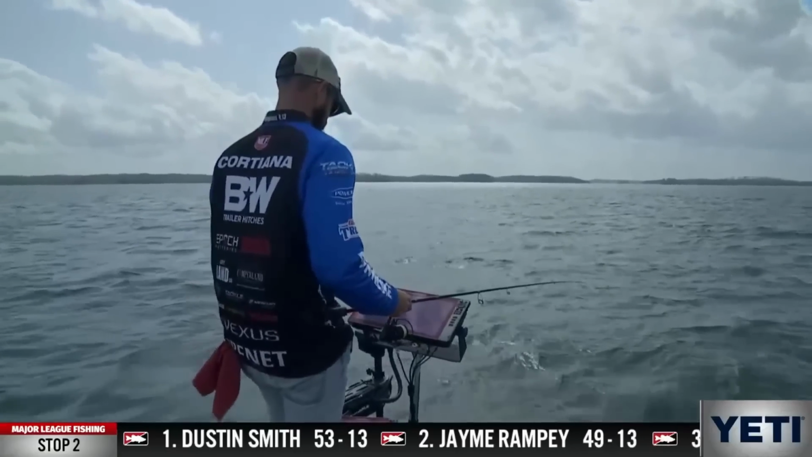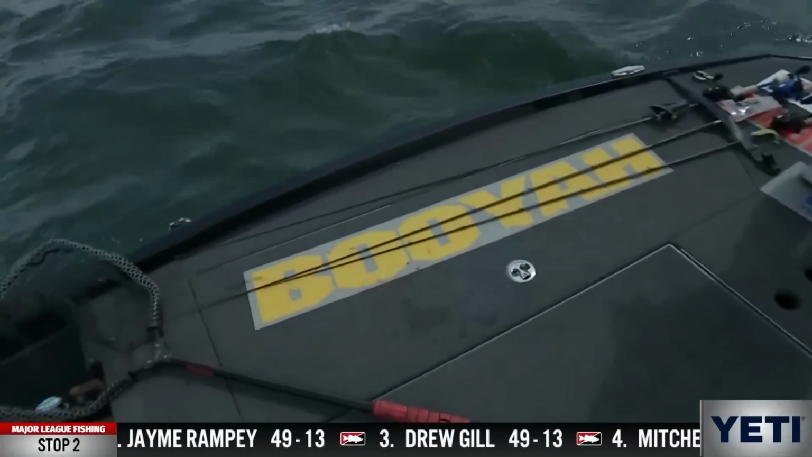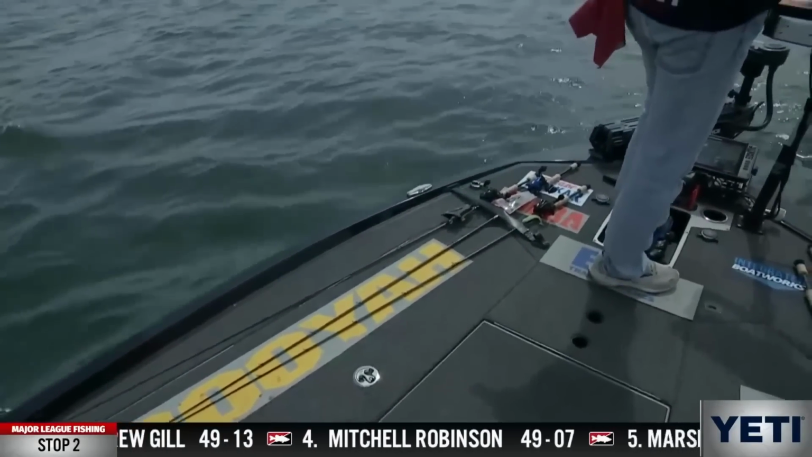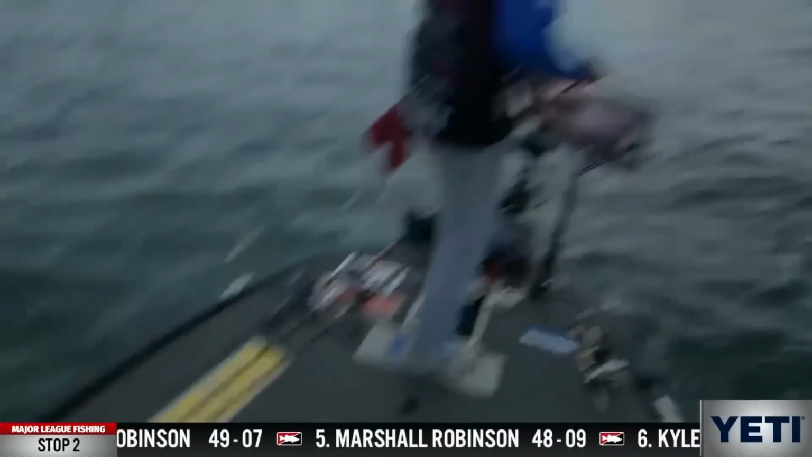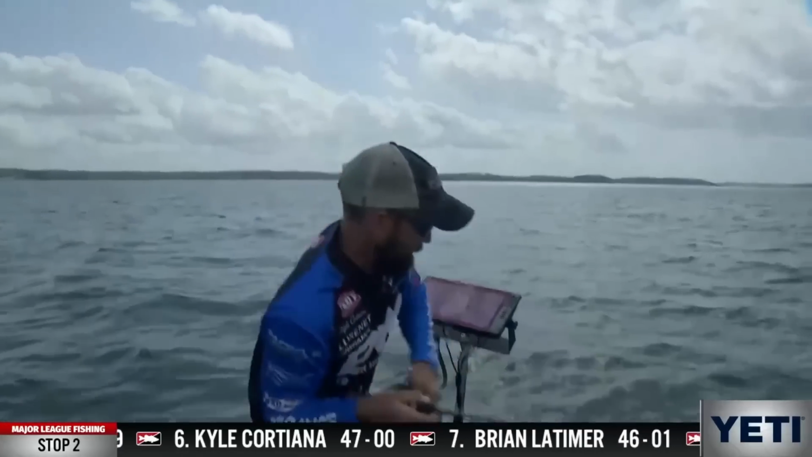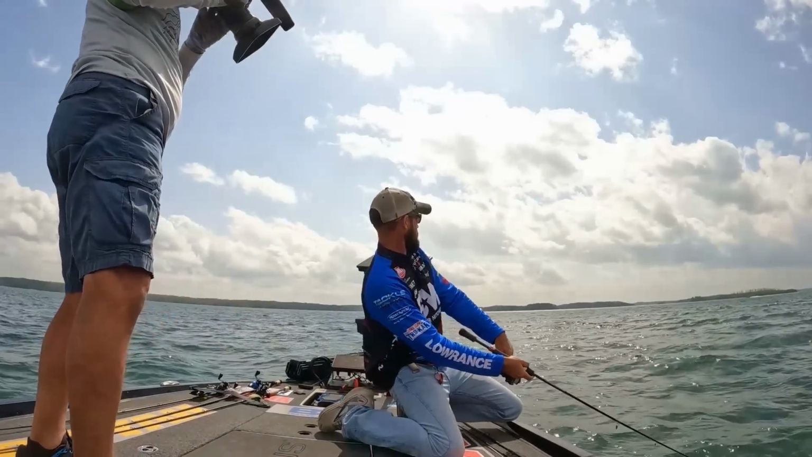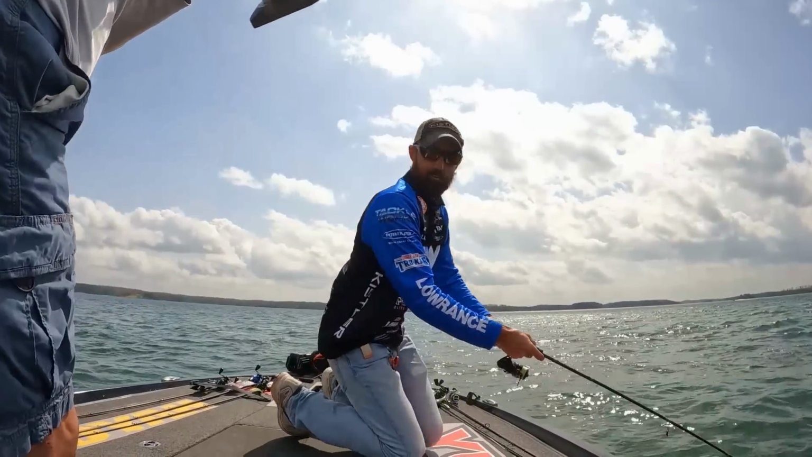I think so. There's one. What's amazing, level of difficulty, 10 on the minnow fishing for sure. Here he comes. Here he comes. Get it. Get it. Golly, that's a good one. Got him. We got him. That's a good one. That's a big largemouth. Oh yeah, we need that one.